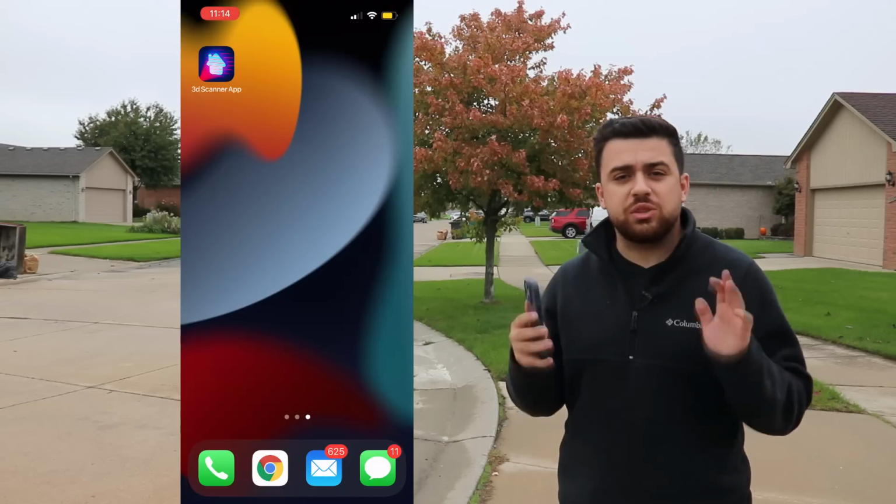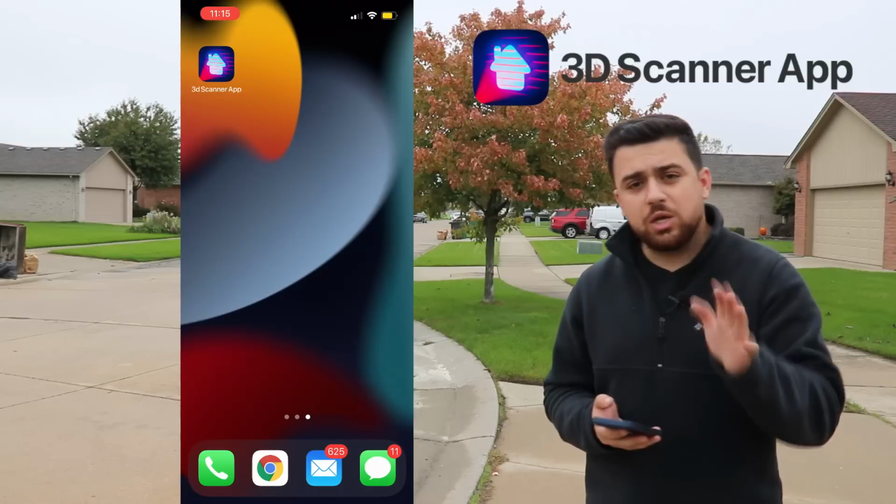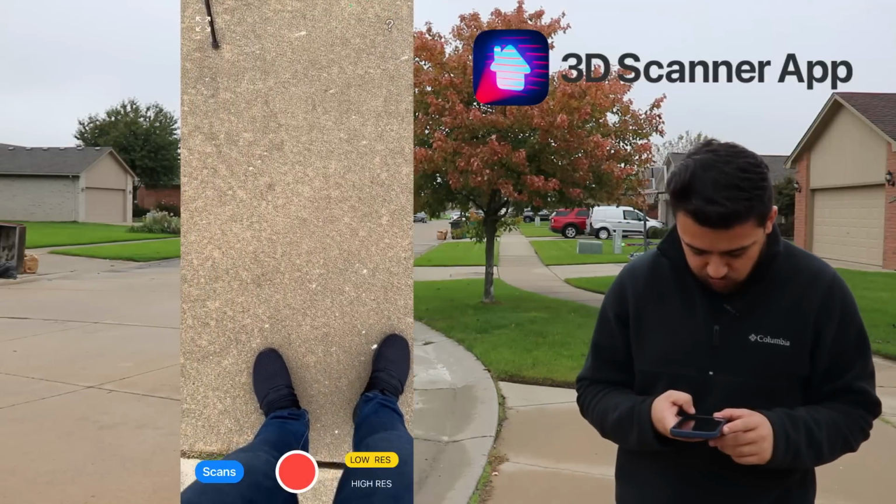Now I'm going to be using the 3D scanner app. This app is available for free on the App Store. So I'm going to go ahead and open up the app. And as you can see here, we are in the low res mode. I'm going to switch over to high res.